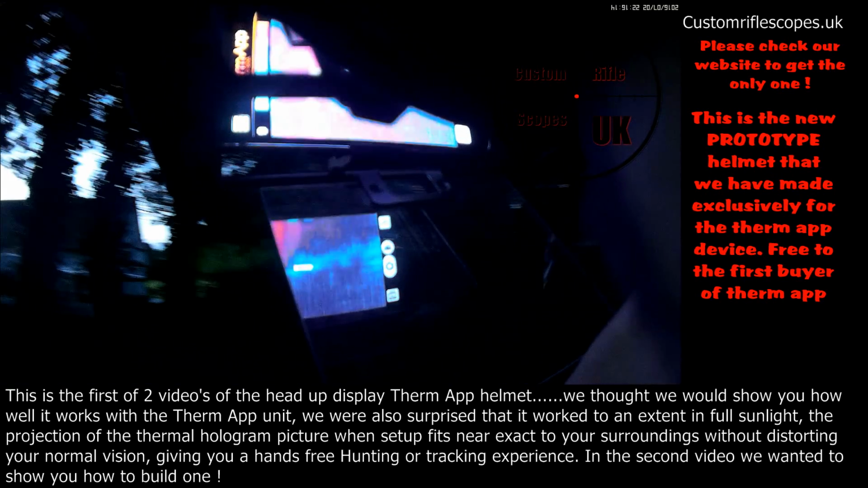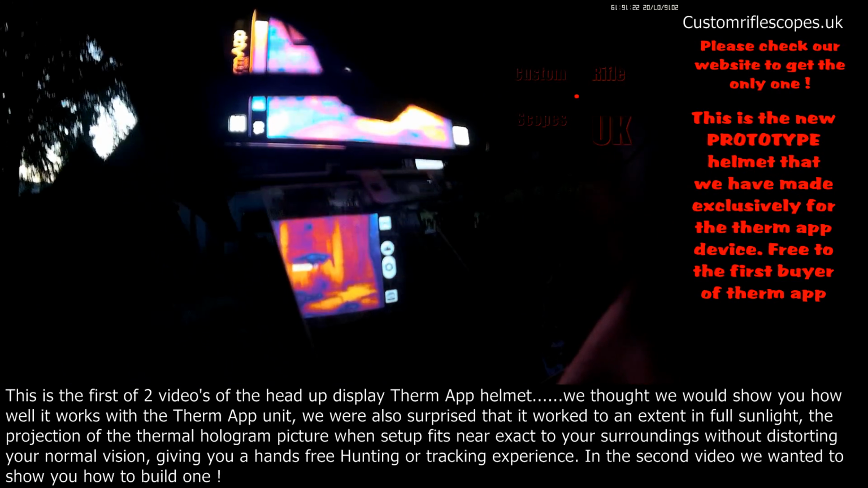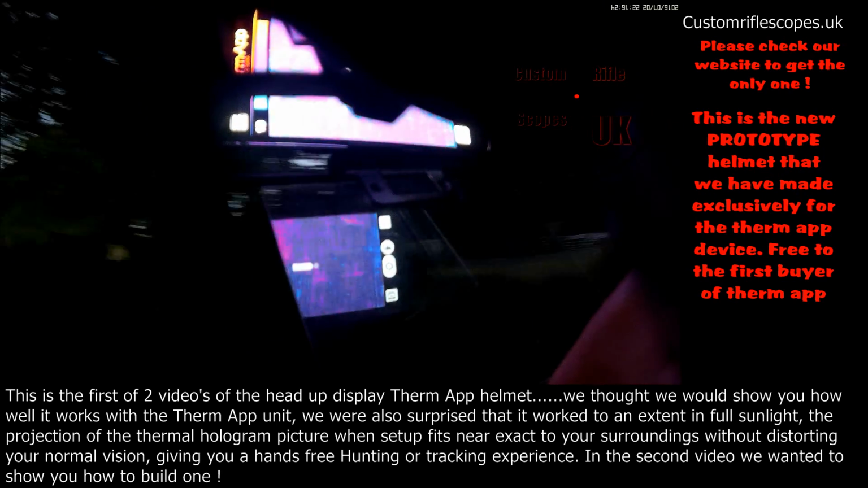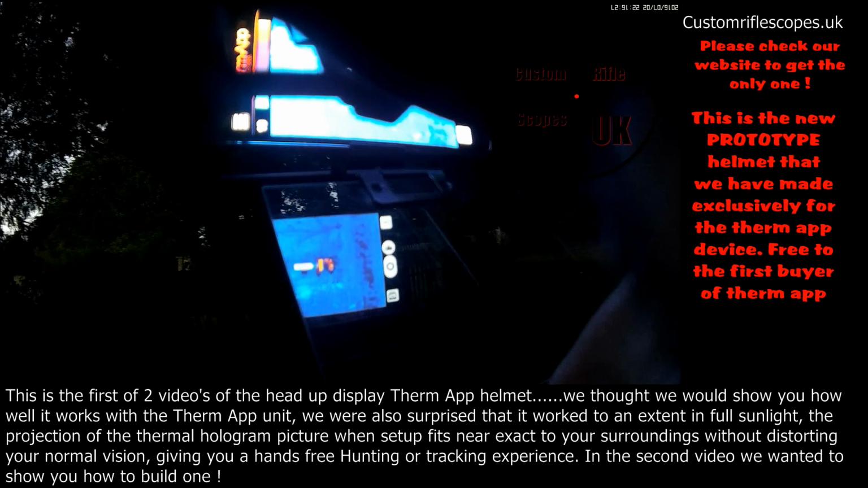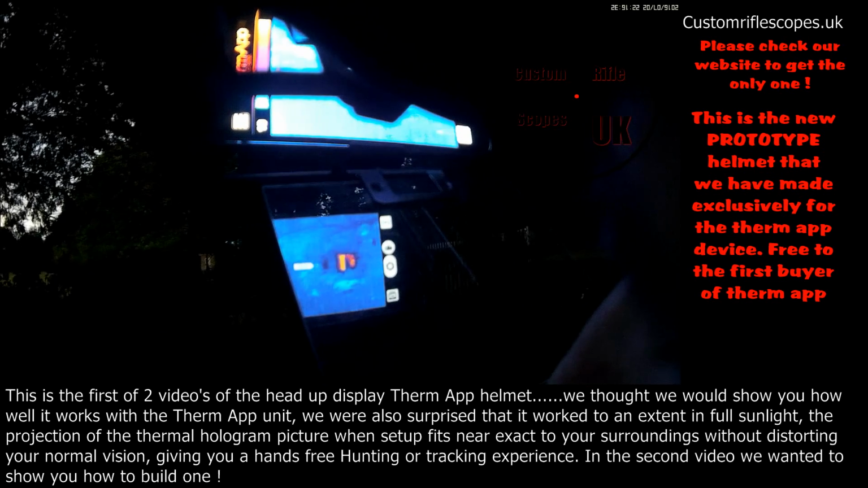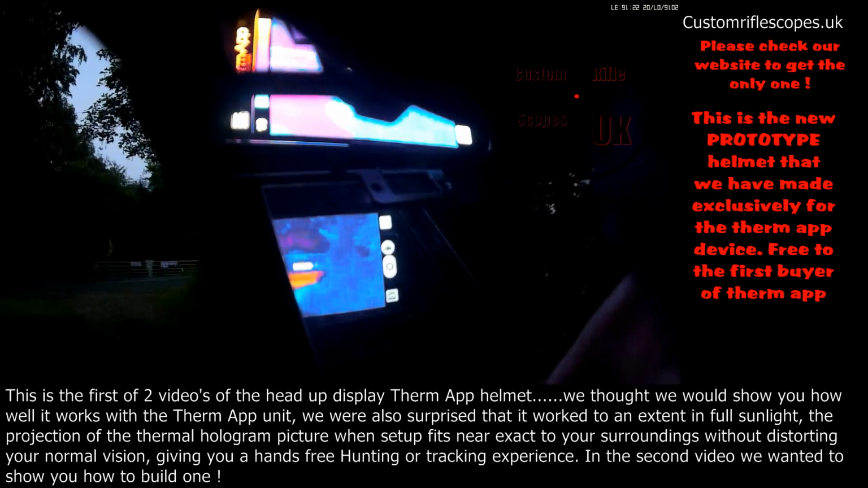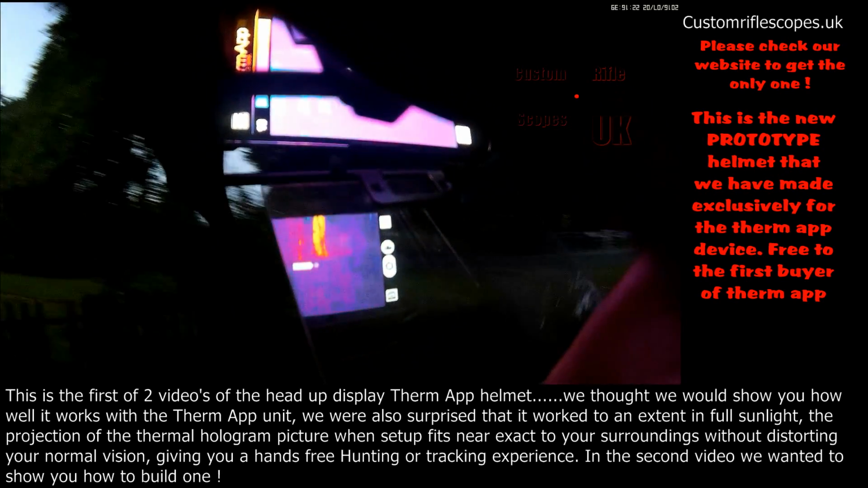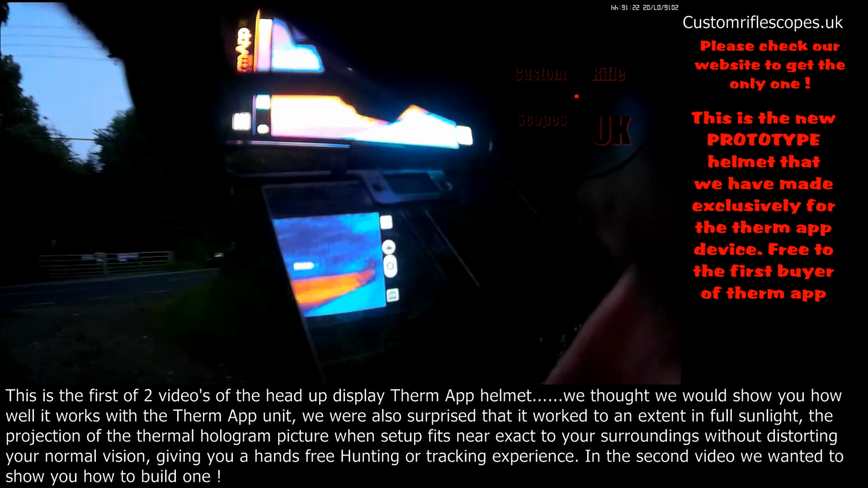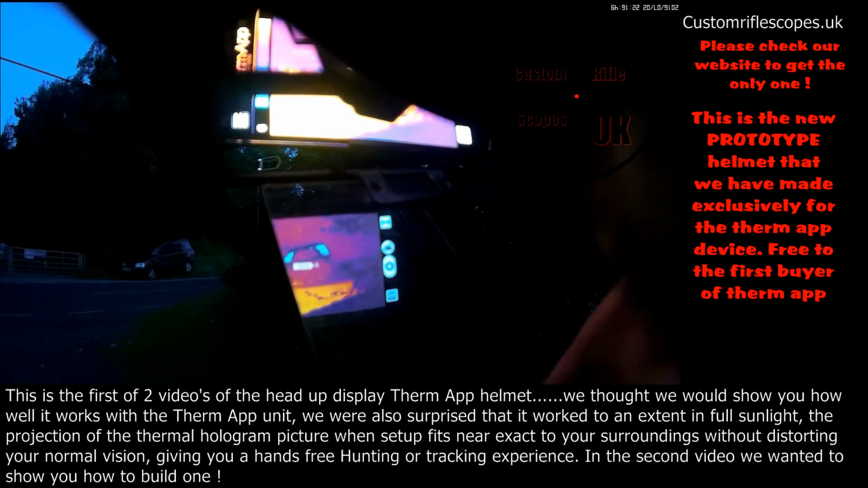Right, I'm coming up towards the road now. Someone's property there. It's their car, obviously not been out in it. There's another building over there, quite hot. So something's heated up that little building. Walking up to the main road still warm. There's my car.